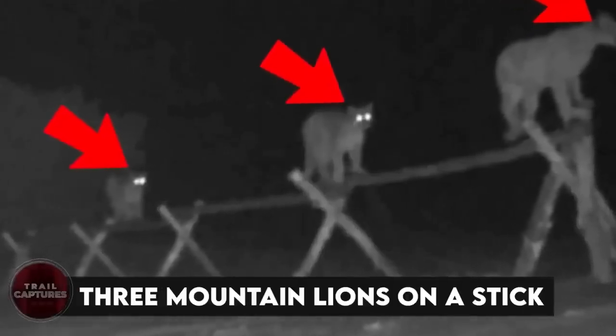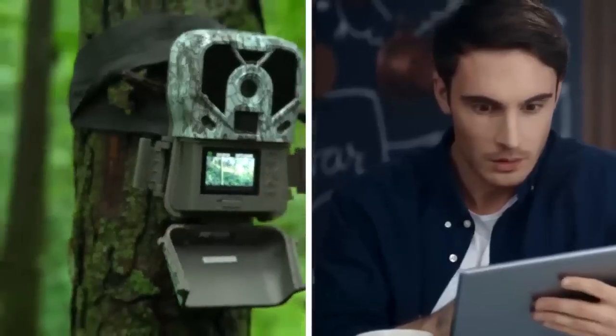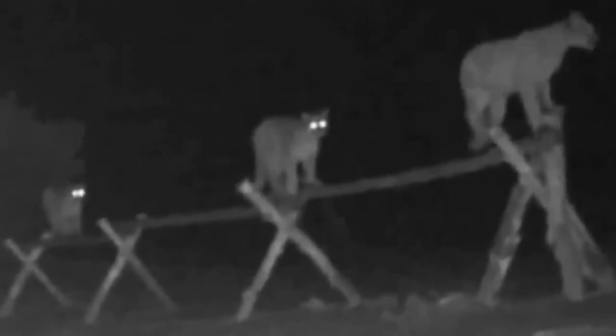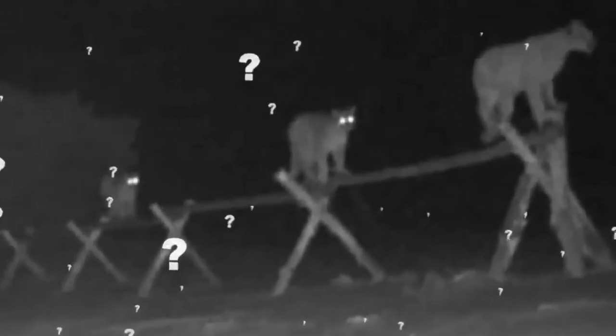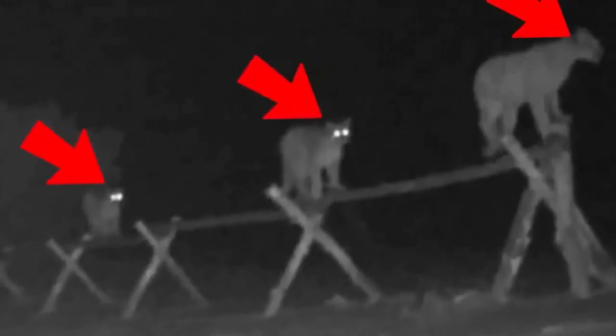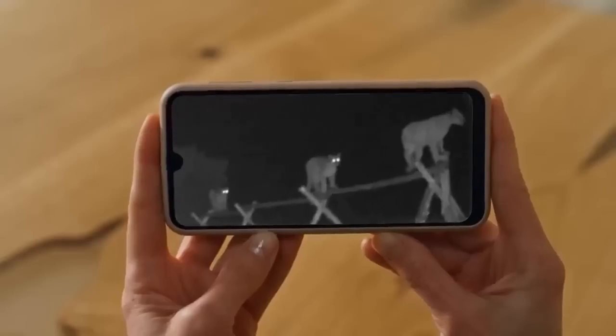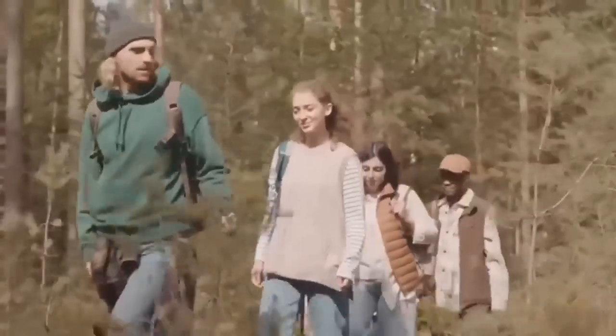3 mountain lions on a stick. You'll be surprised to know that this trail camera captured 3 mountain lions standing on a stick. You may think it is artificially created because how can 3 lions stand on a stick? But believe me, this camera found this incredible shot. The first lion is roaring and the last 2 are gazing with shining eyes. Stay tuned to our journey into the wild as we explore the world of these magnificent creatures.